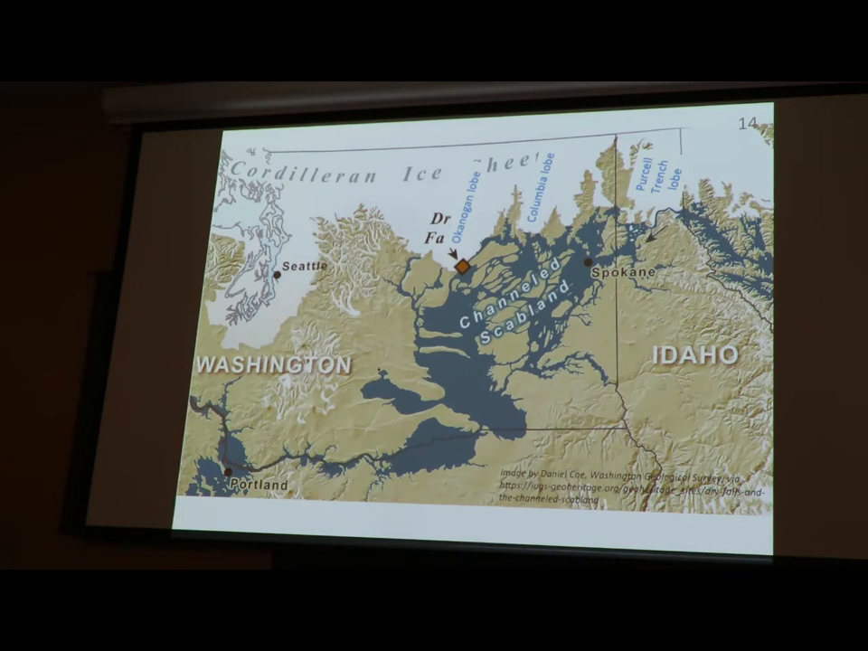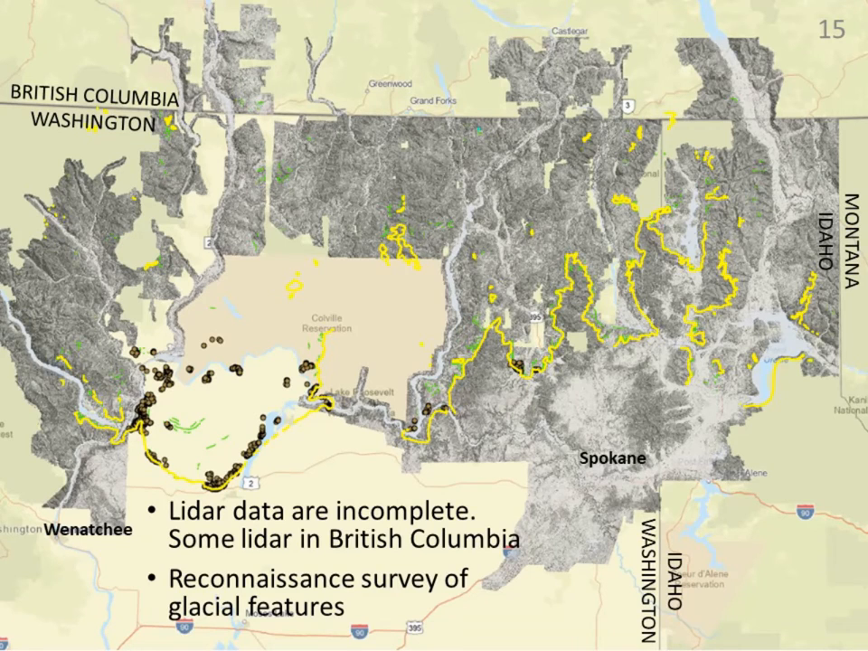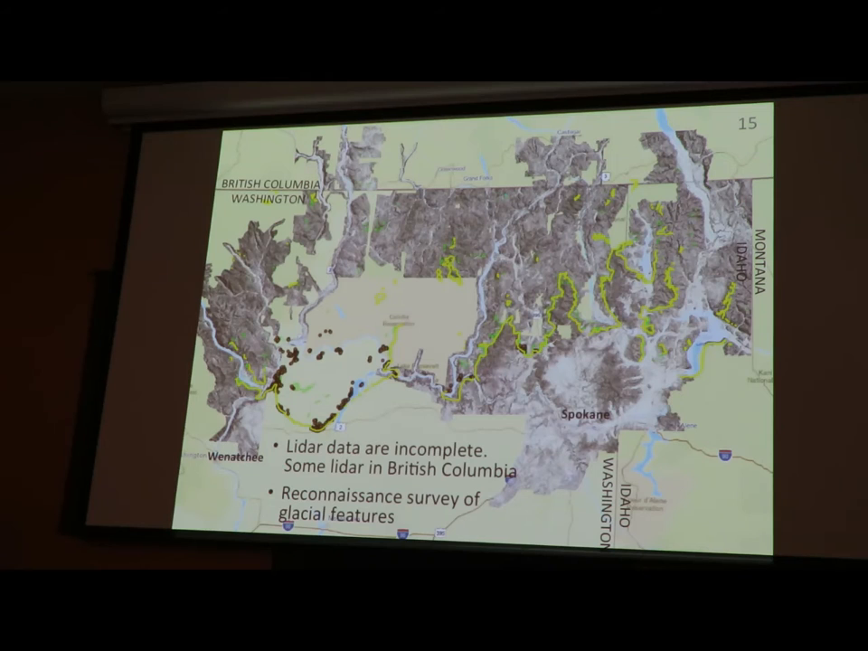Over the last year or so, I've been working with lidar data to try to make a map of the maximum extent of the ice east of the Cascades. This work is still in progress, it's incomplete. It's worth talking about because it's based on new topographic data we haven't had, so I'm getting better answers than before.